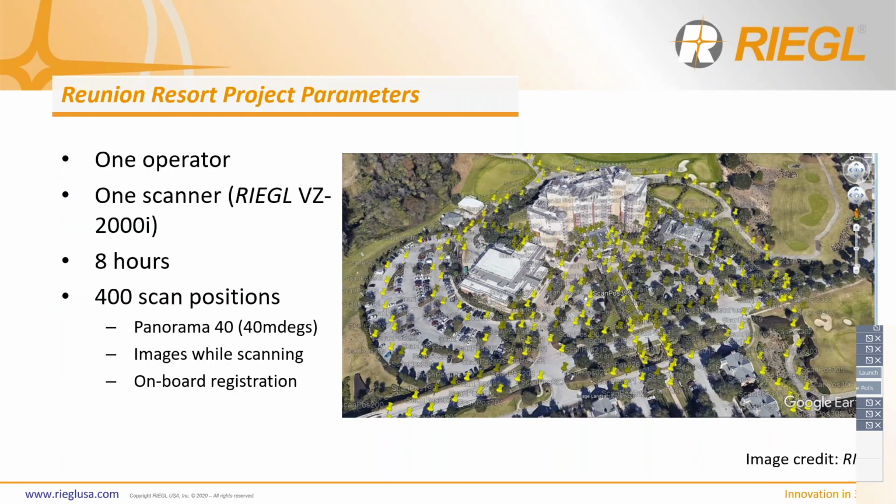So here are some of the project parameters of the scan project. This was done by one operator with one RIEGL VZ-i 2000i, which is the longer range of the VZ-i series. Could have been done with a 400i as well. Again, it just really depends on the day what you want to use. It took 8 hours to do 400 scan positions at our Panorama 40 setting.